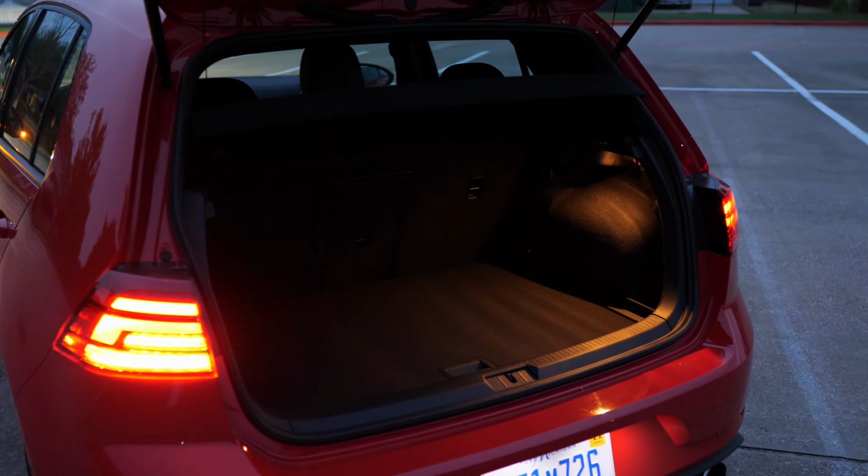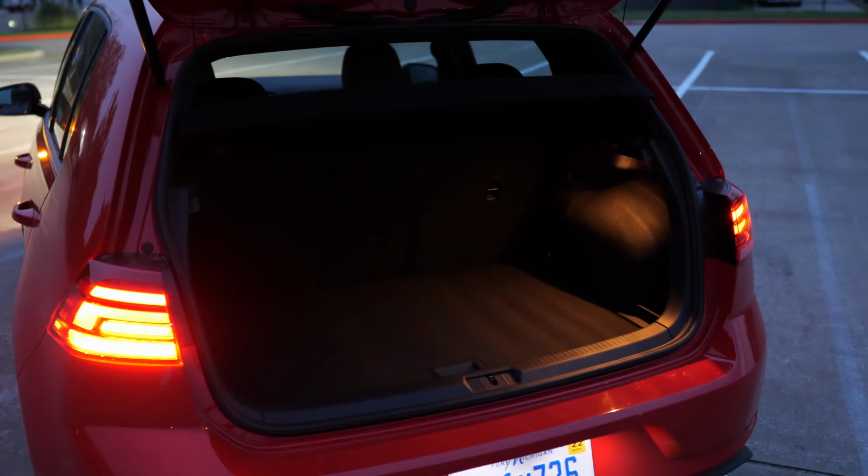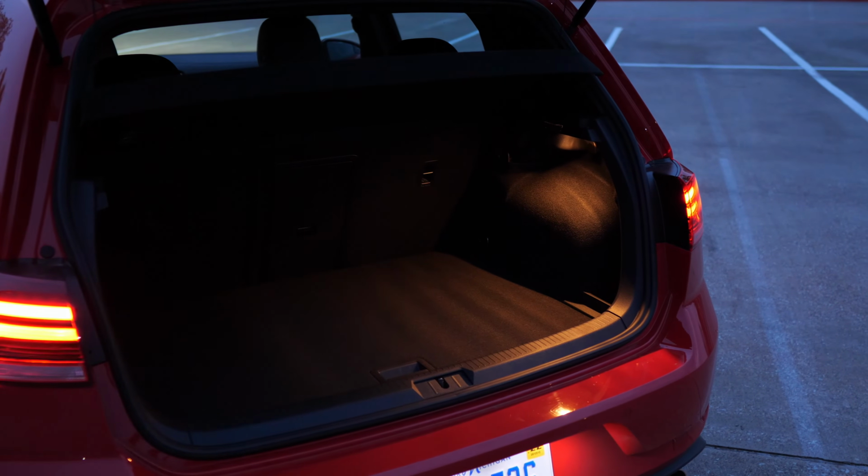The cargo area is not all that well illuminated. You basically just have one light, but it is still a fairly spacious area, especially when you fold all those seats down. I will definitely show you more in detail in the daytime.